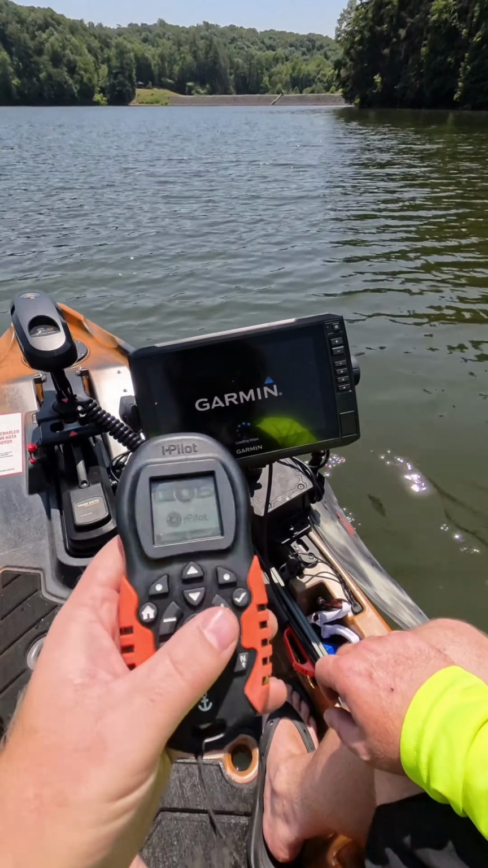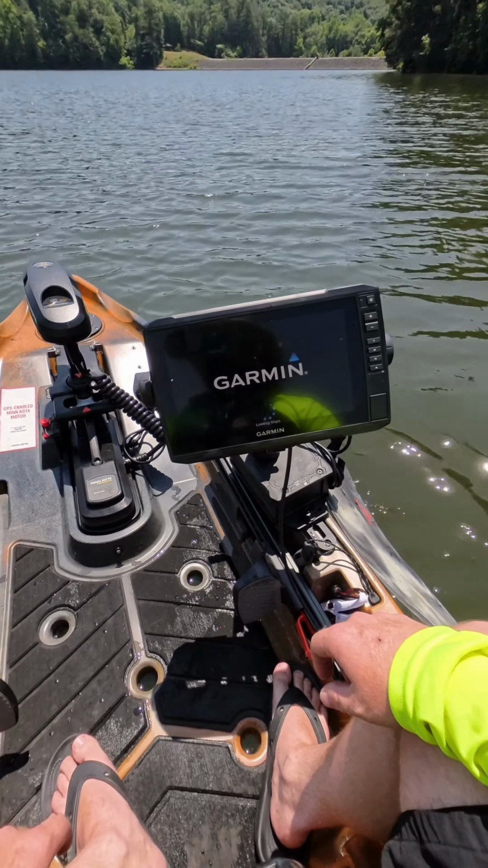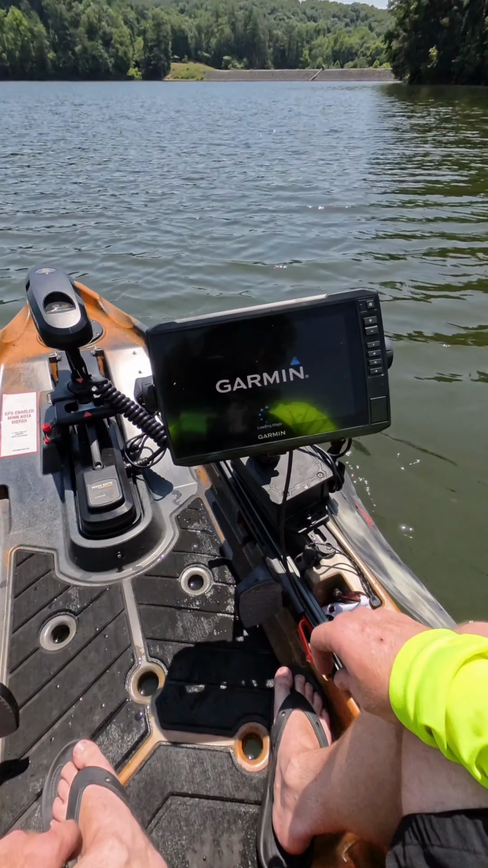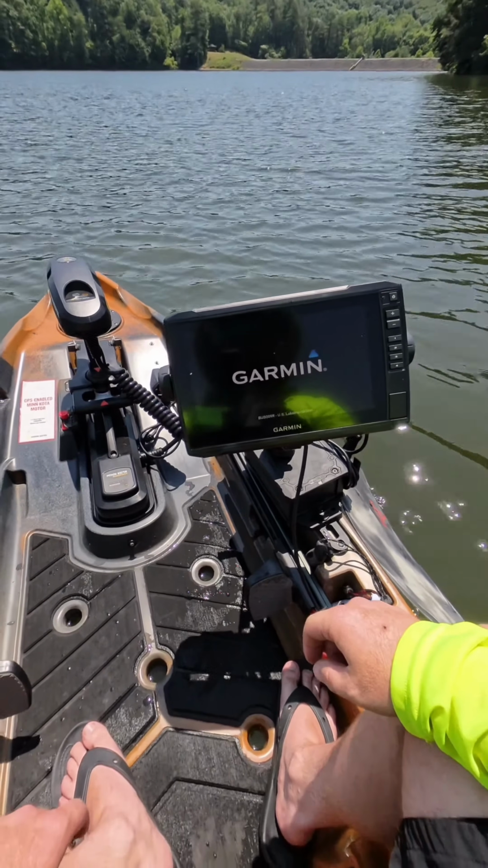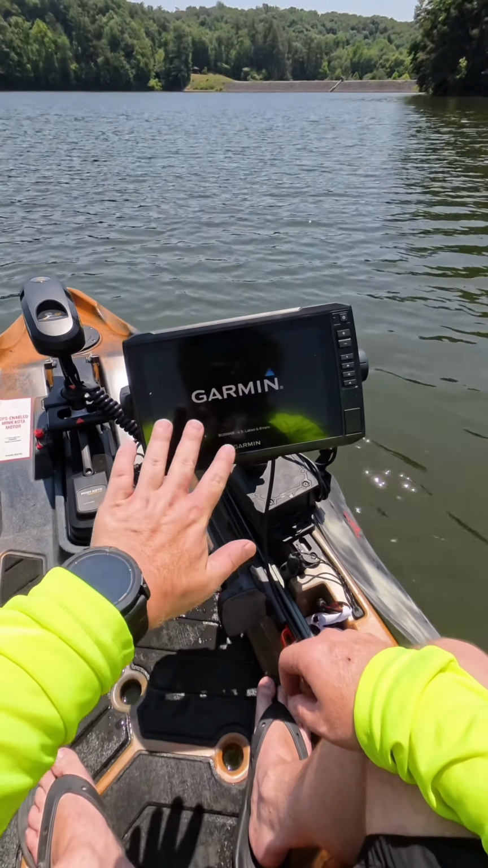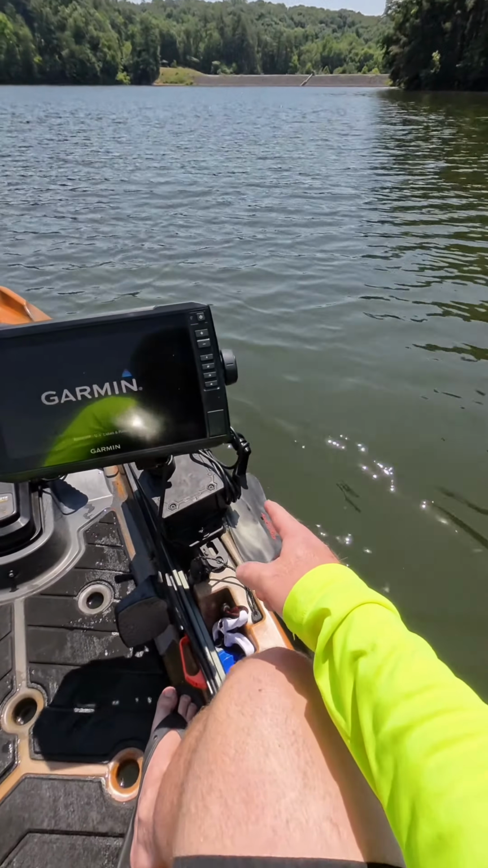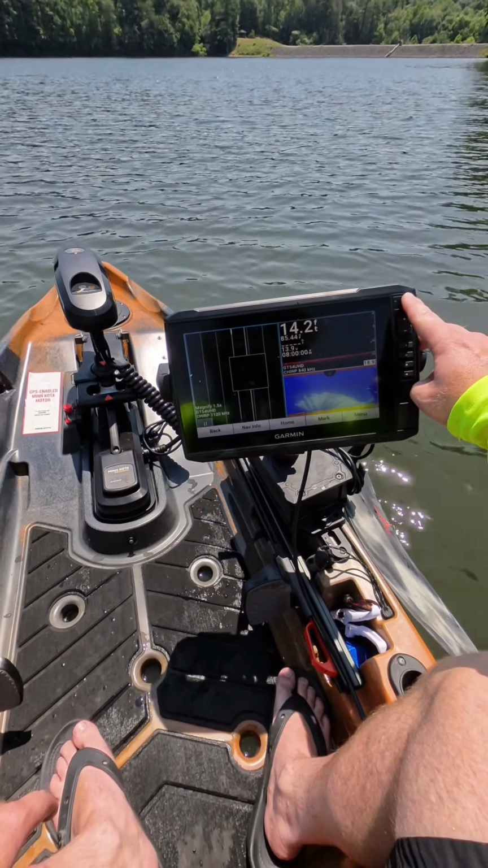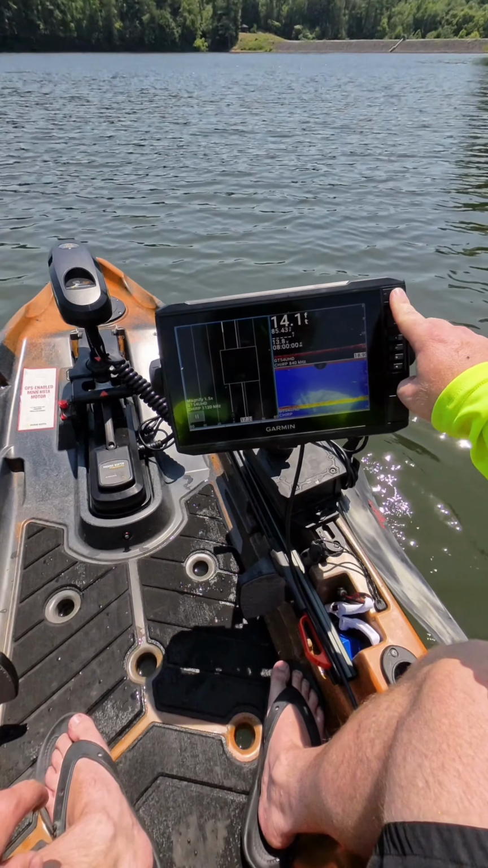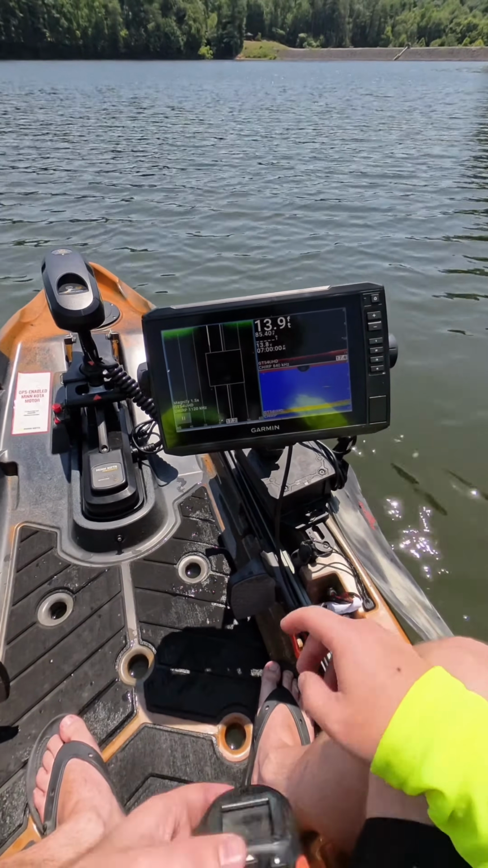Got speed set on 1.5, loading up the Garmin. Now I do have this all hooked up to this same battery still. I haven't changed anything other than put this side transducer mount on. Right. Much better.